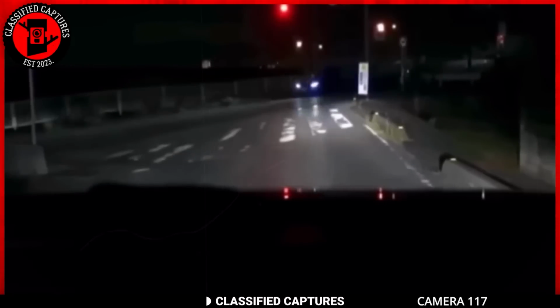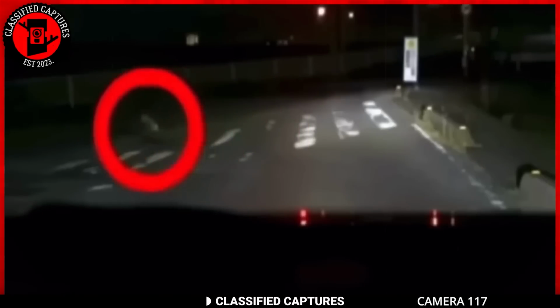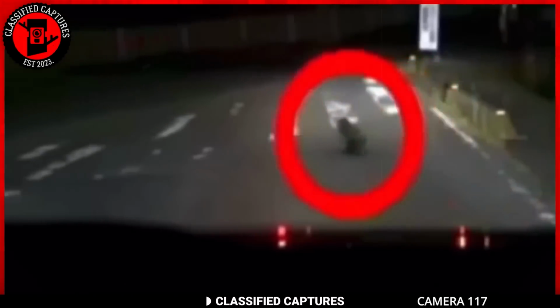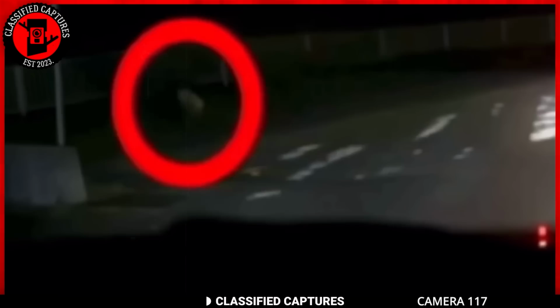At first, you might think it's just a stray animal common in cities, but take a closer look at the video and you'll see that the creature appears to be walking on 2 legs, so definitely not your regular 4-legged animal. Now the big question is, what is this 2-legged thing?